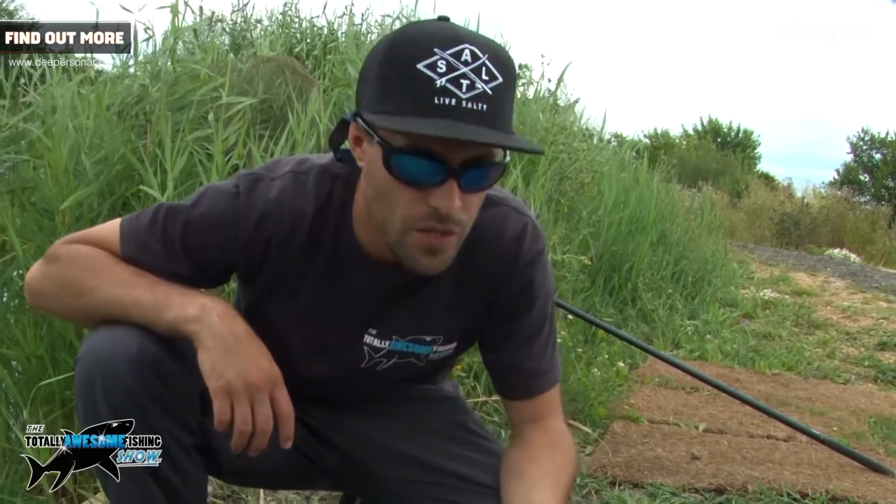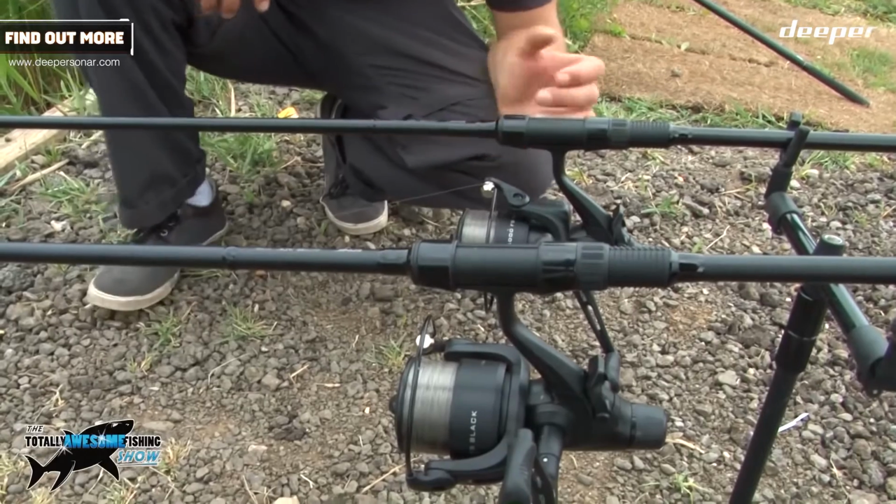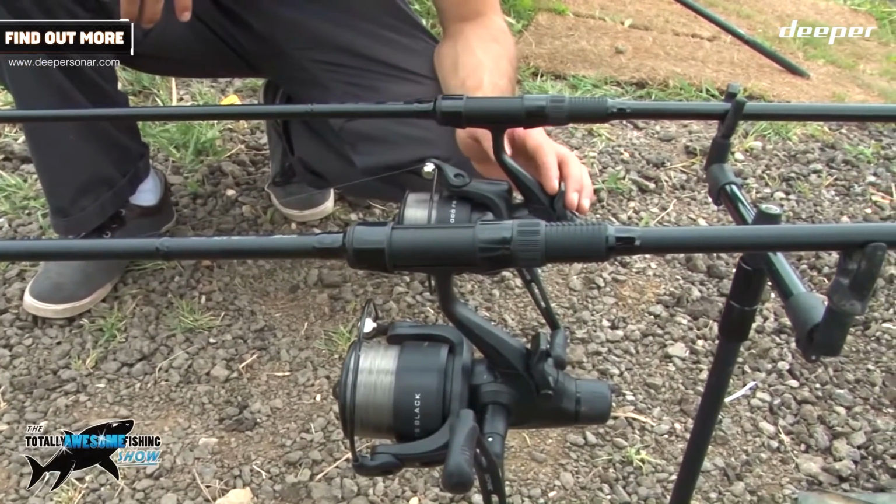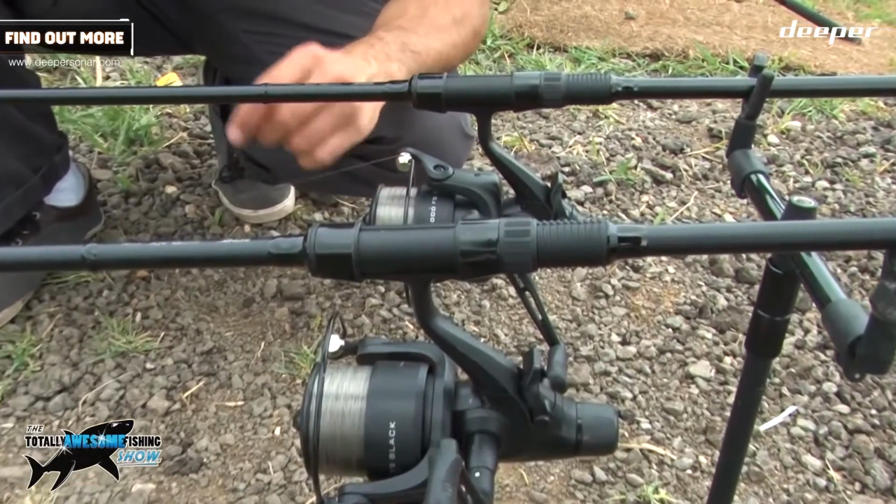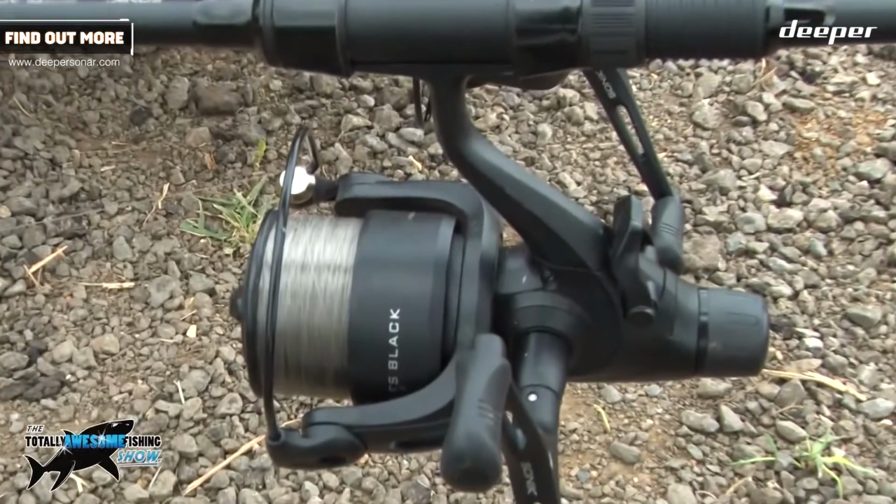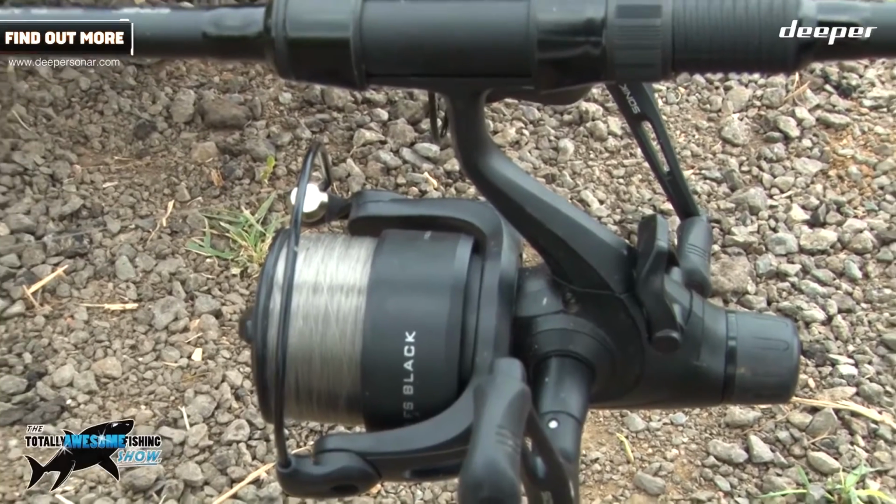Onto the reels, I'm using 6,000 size reels with 15-pound main line and a tight drag. I've set them on a tight drag. I'm not using the bait runner. They are bait runner reels, but I'm not using the bait runner. Set them on a tight drag because it's a small water and there's lots of reeds everywhere, and catfish are known to bolt straight for the weeds. So got to be careful, got to be sat right by your rods.